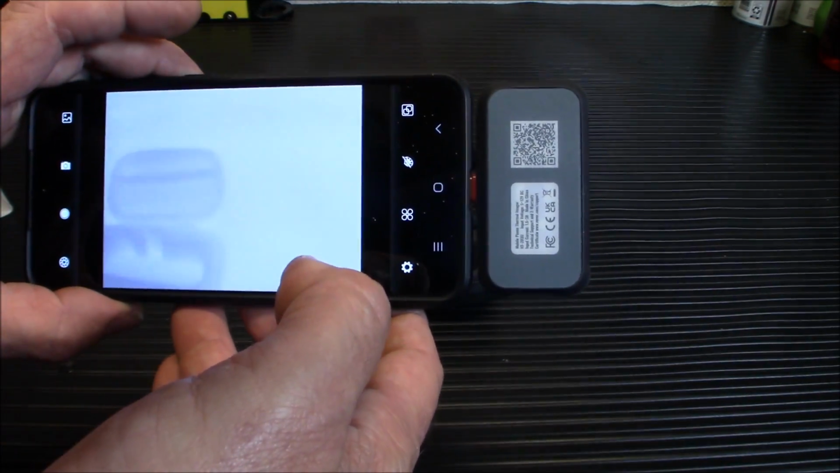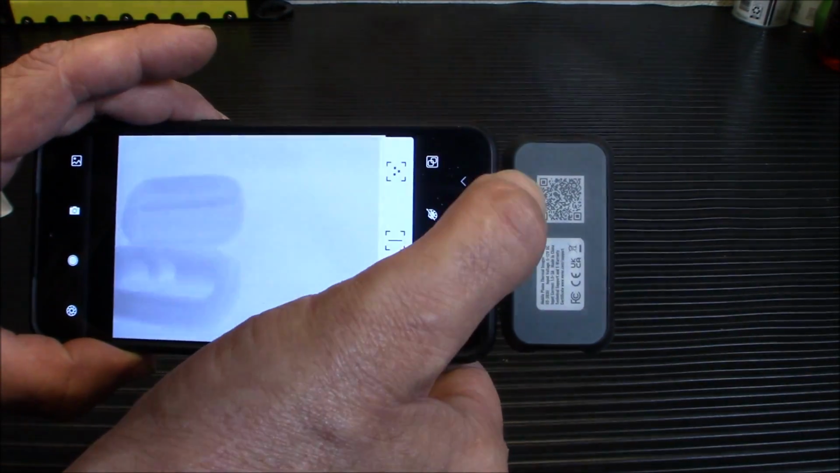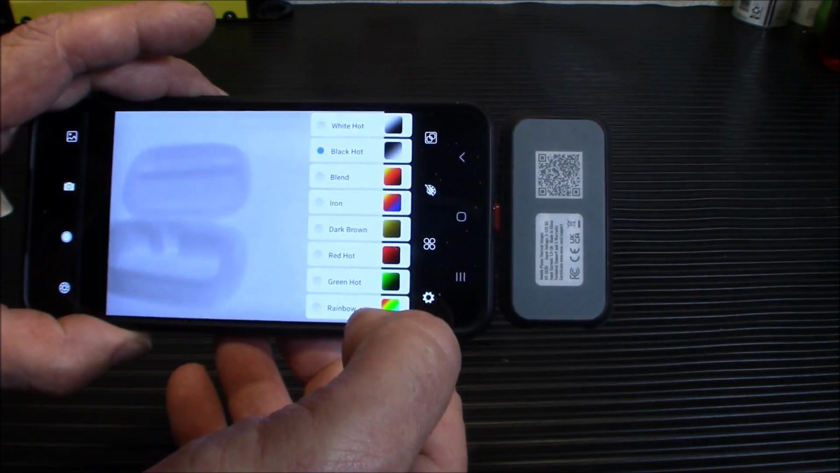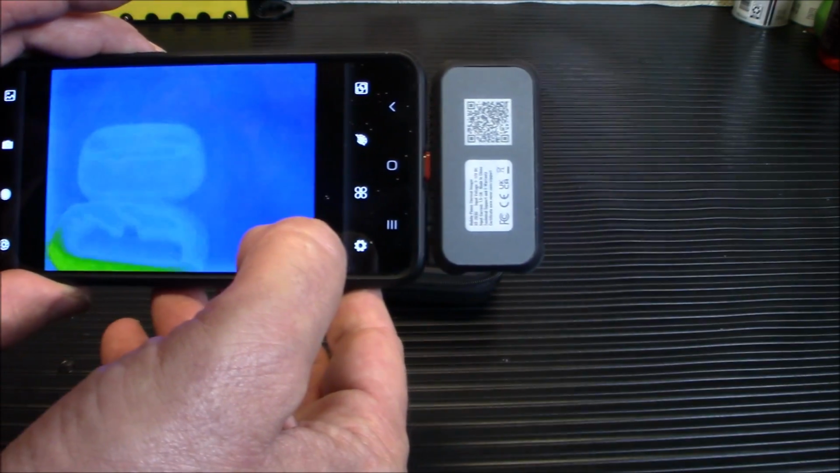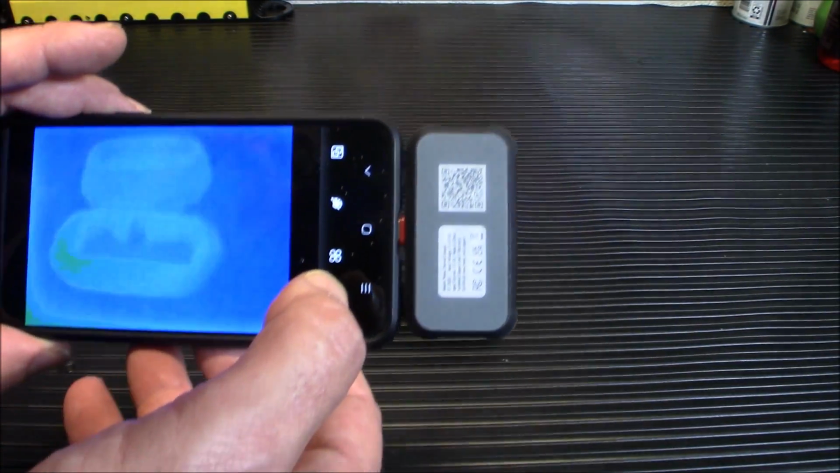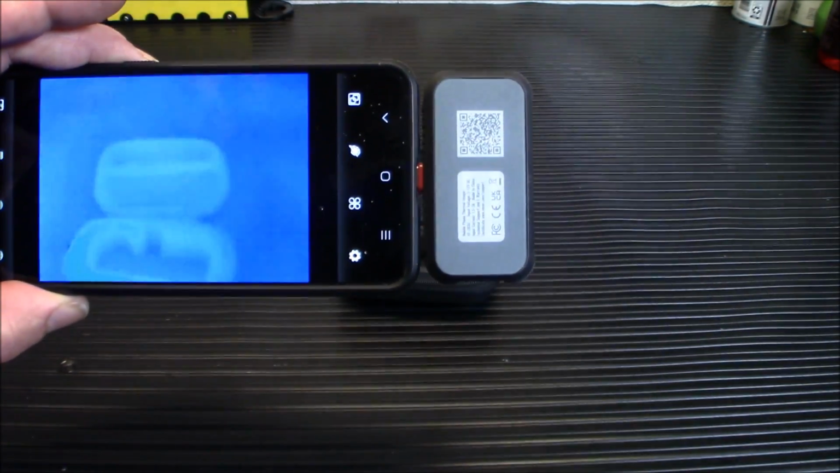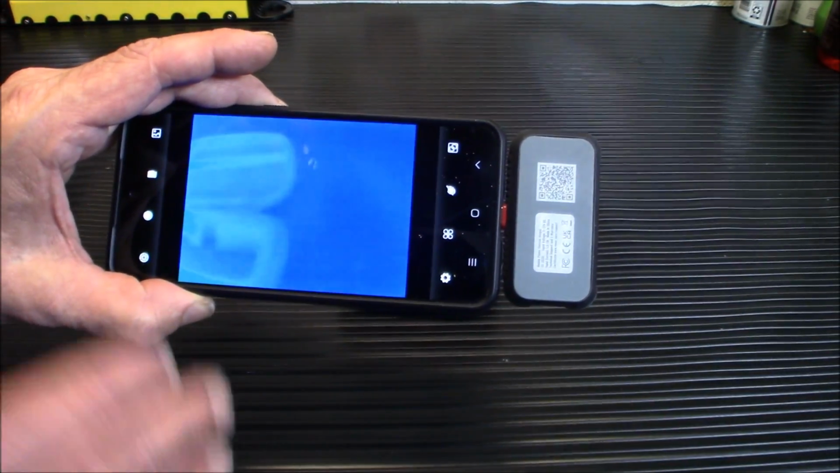Now, as you can see, I have this in black and white. It's not very good. The lights are on in here. Let's go over here to a typical spot. So as you can see, it works better in low light. Let me warn you of that right now. With all these lights on in here, it's not that great. But that's how simple it is. And there was no configuration. There was no BS. I plugged it in.